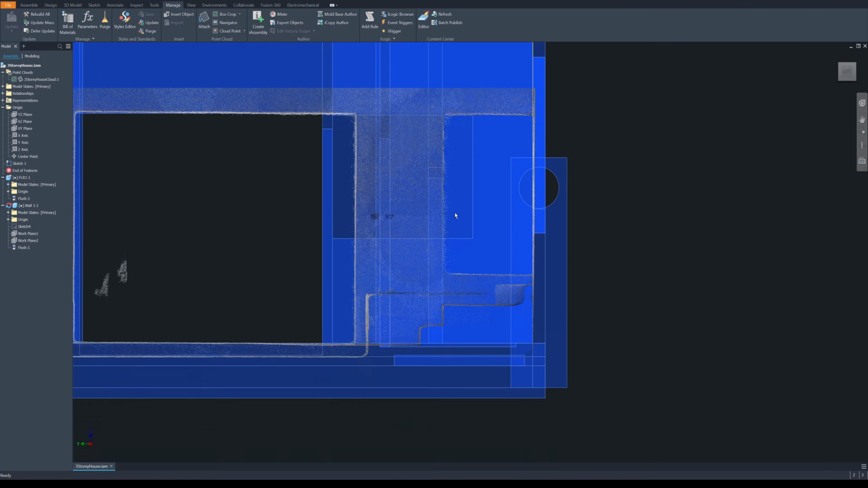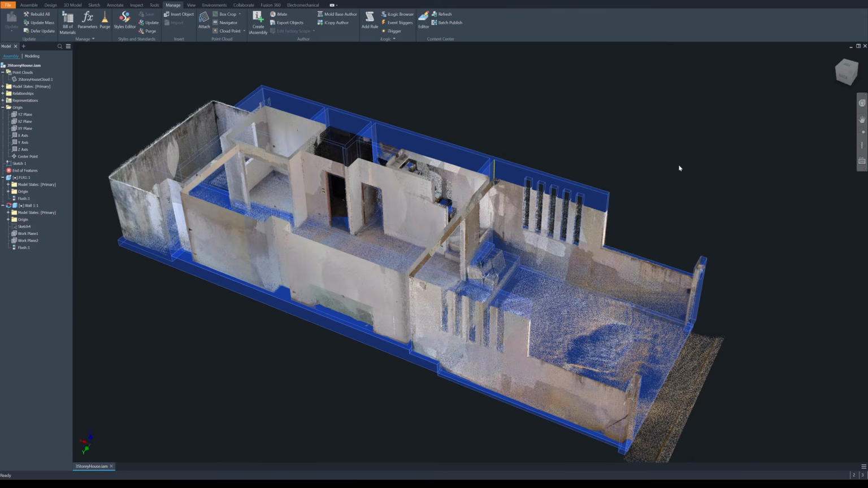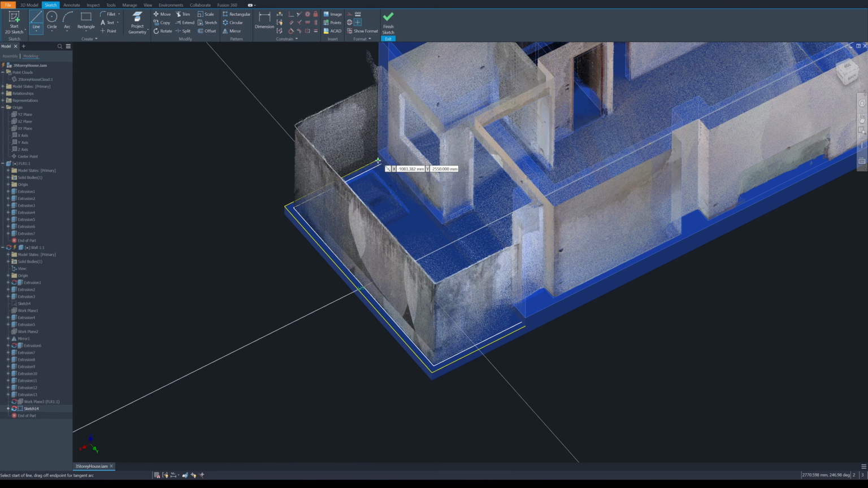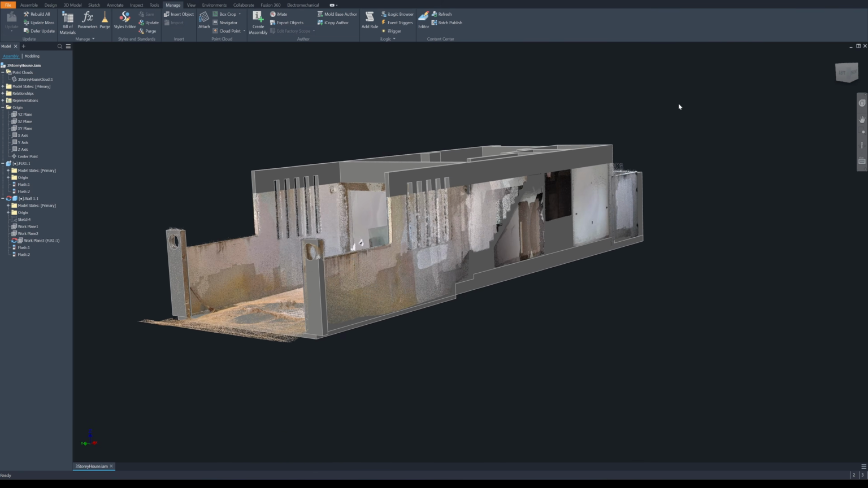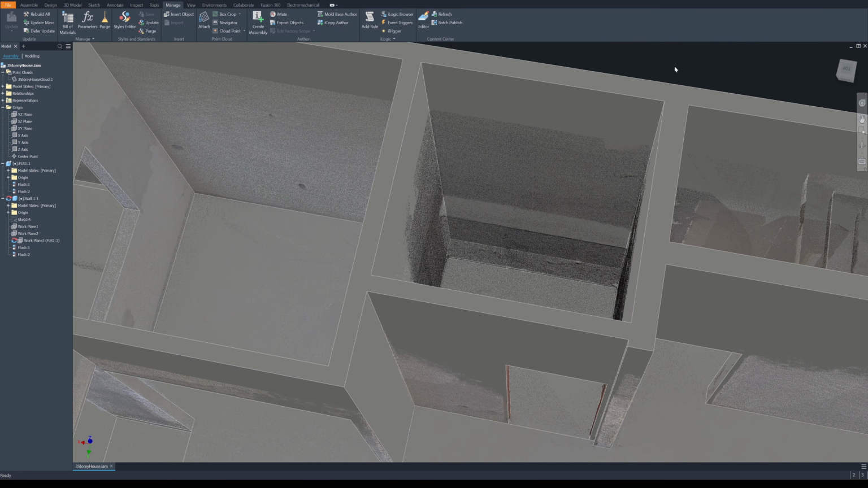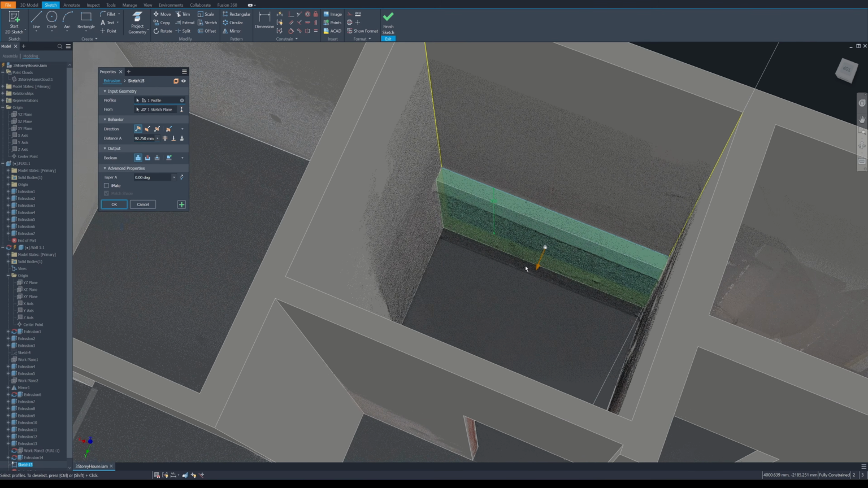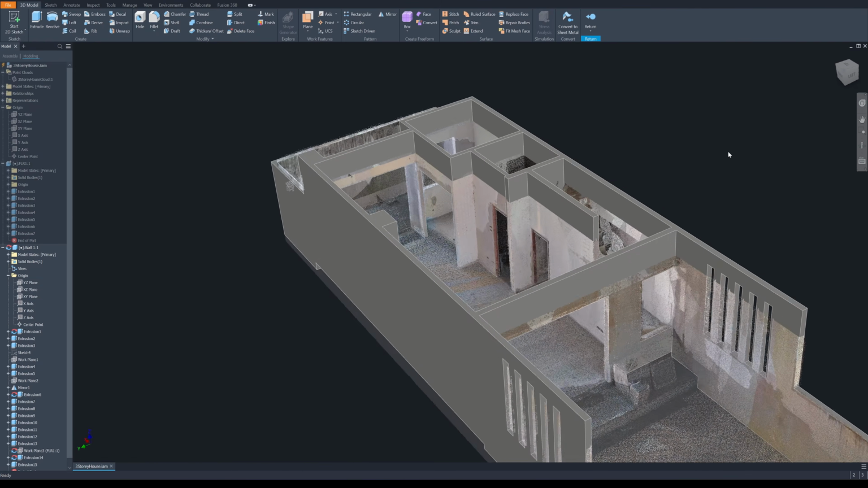Here I crop out the point cloud in the front area so I can clearly see this window. Creating a wall cutout is a simple, straightforward process, provided you have a basic understanding of 3D CAD modeling. With the first floor modeling complete, I will switch back to solid color mode to check for any missing parts before continuing with the second floor.